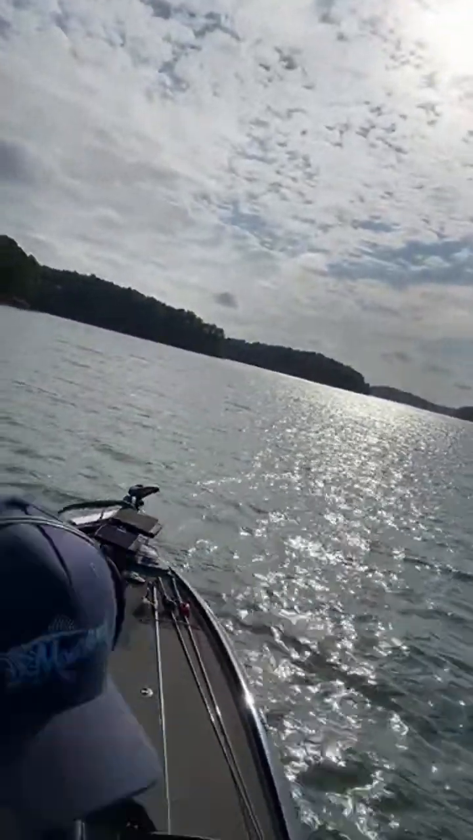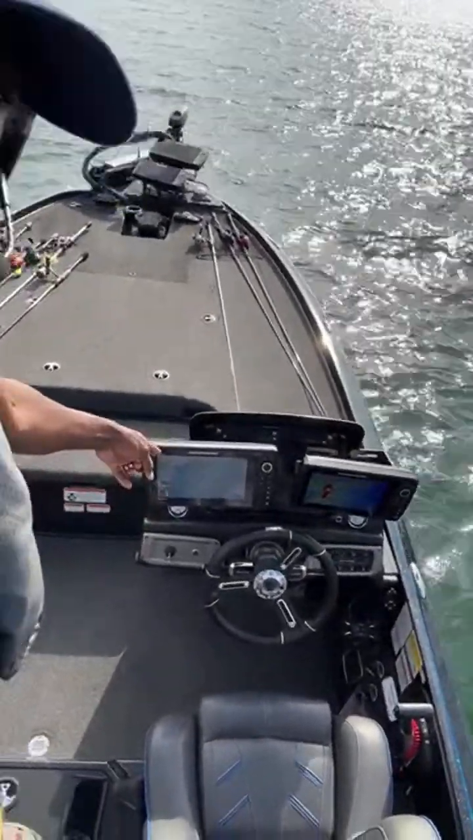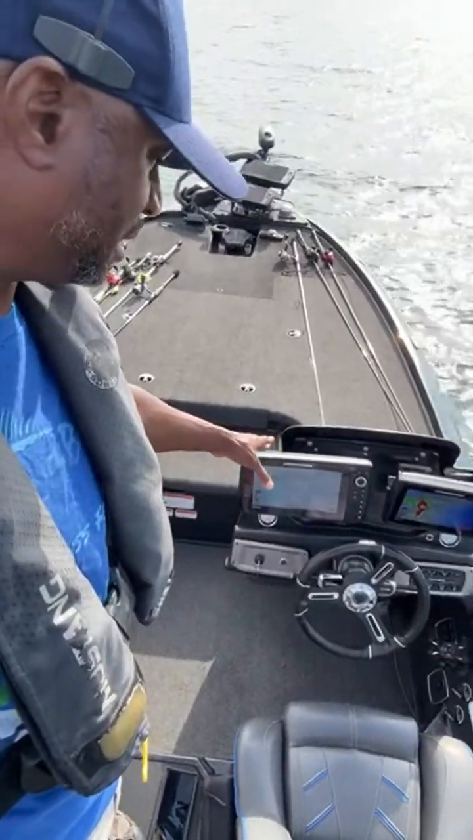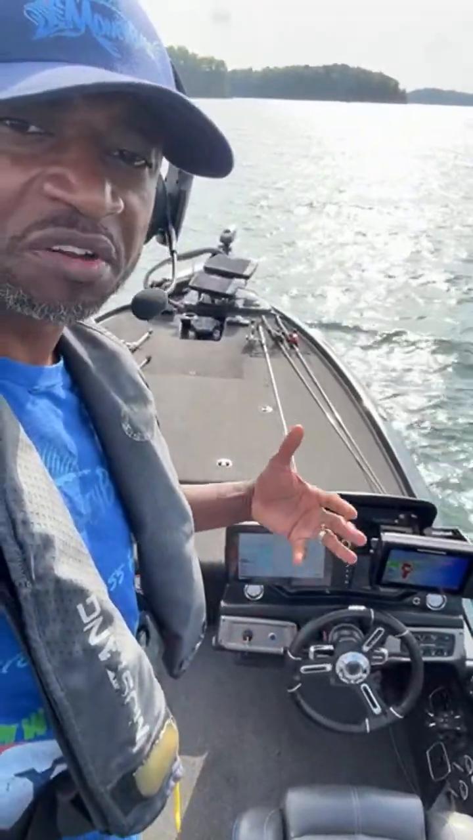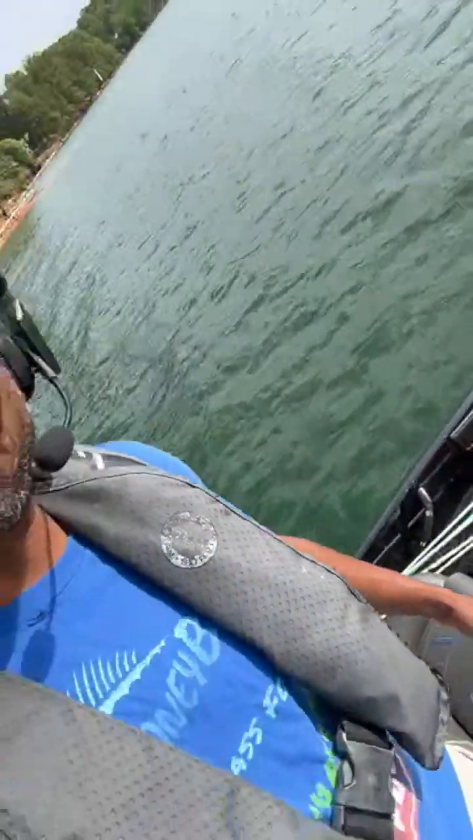Back here on the console, let's take a look at the console, guys. I have a 10-inch unit on this side. I use that for my down scan, side scan, and sonar whenever I'm just scanning and trying to find structure and fish and things like that. And over here is my 9-inch. So go ahead and add those up for me real quick. Am I in compliance?